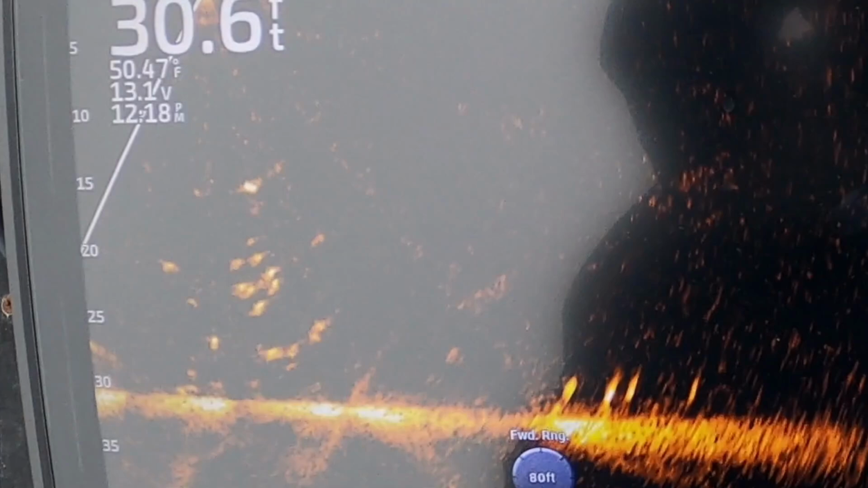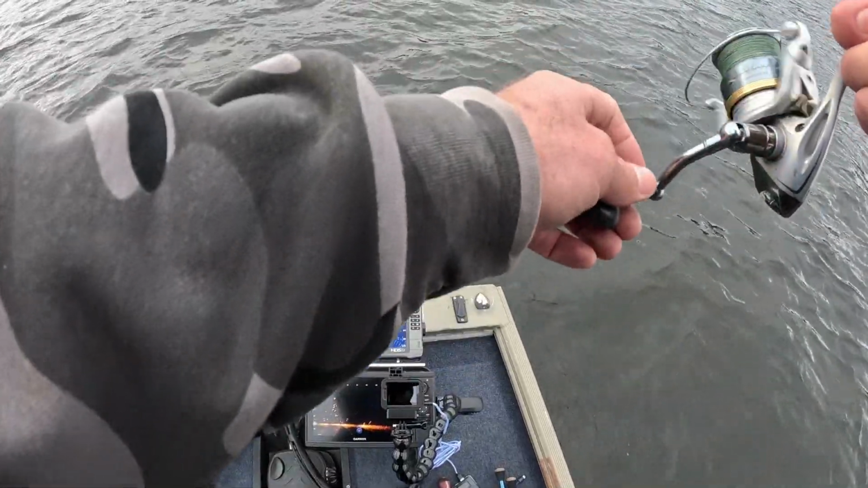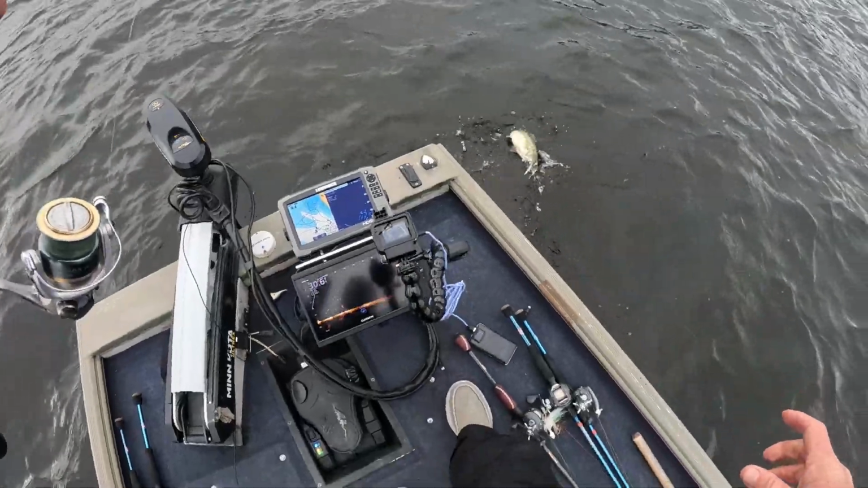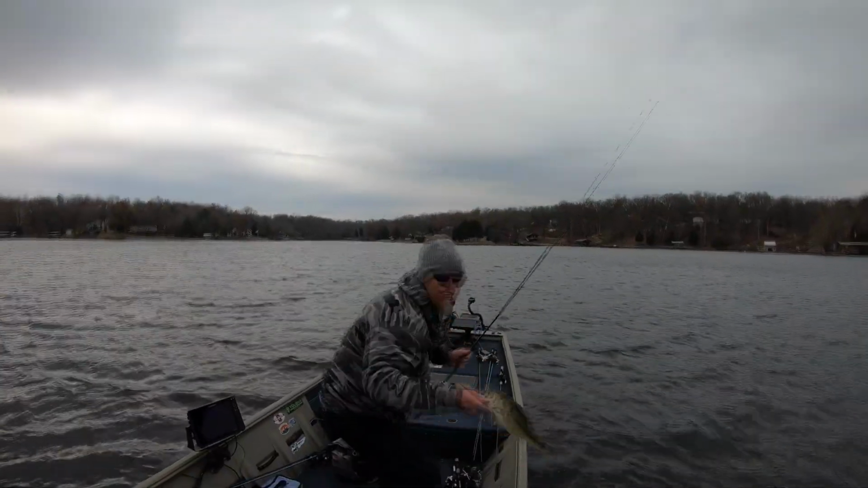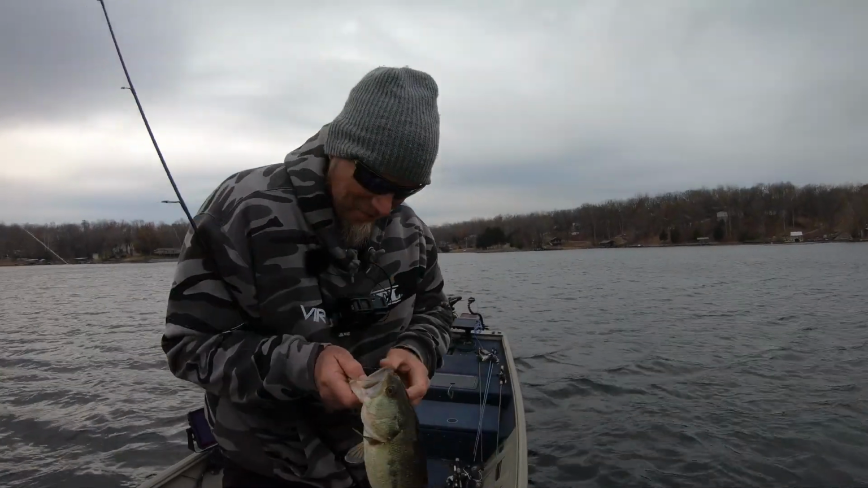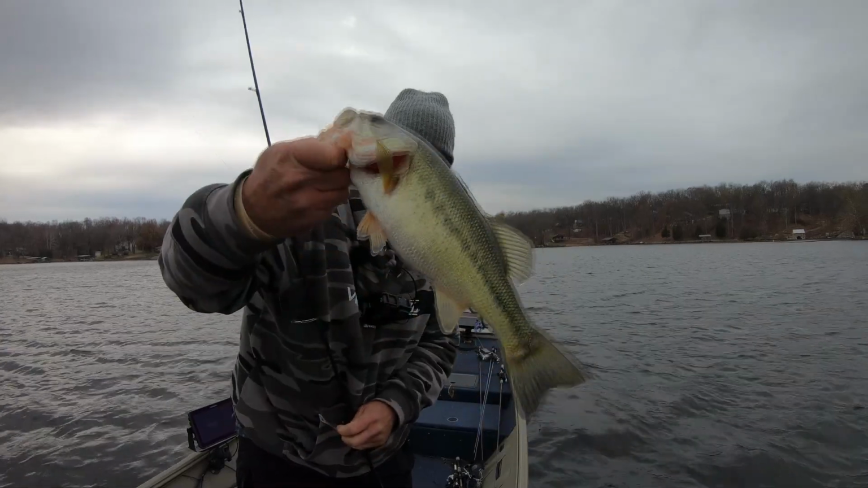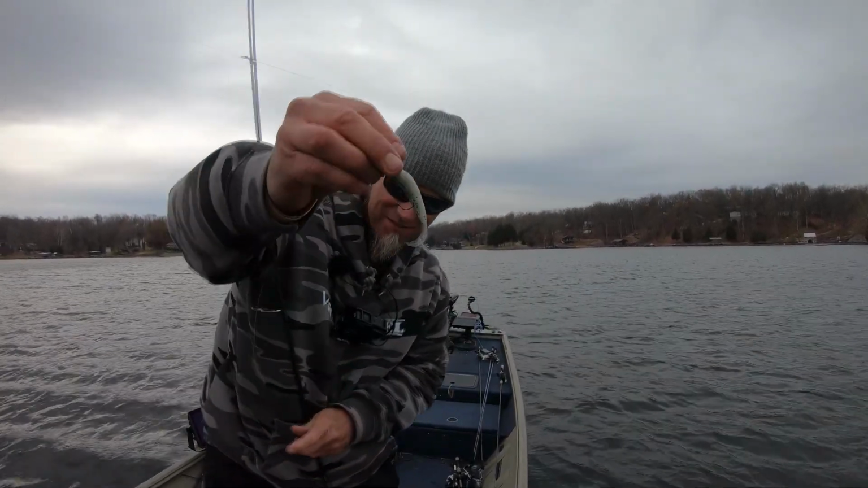Got him. Took a while, but we got him. Look at him. That was awesome, man. It's a big old wad of them right underneath the boat. I got line twists, knots, it doesn't matter. This little sucker, hey, it's fun.